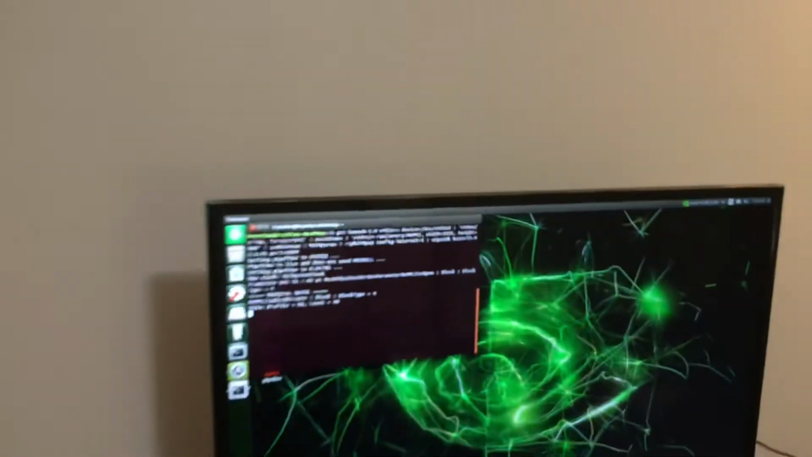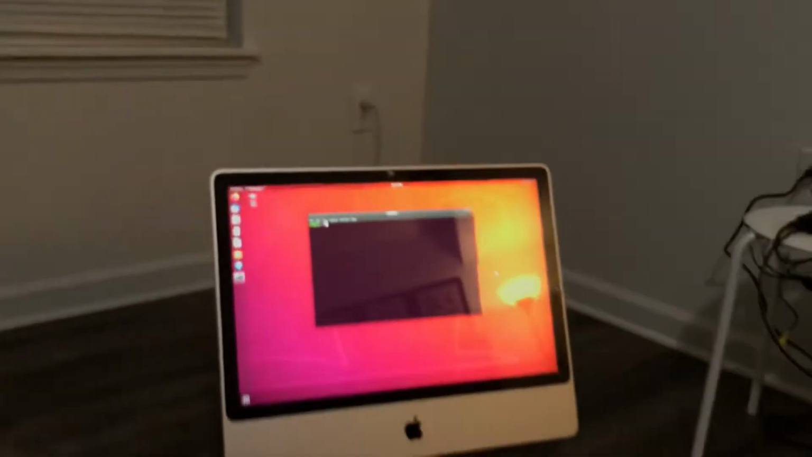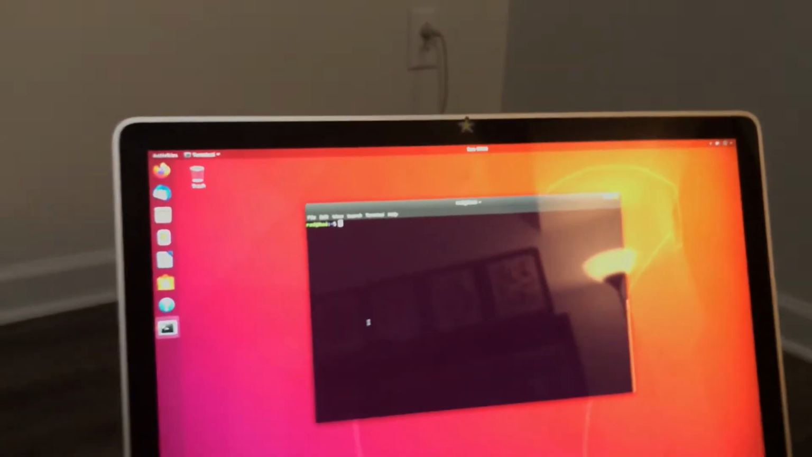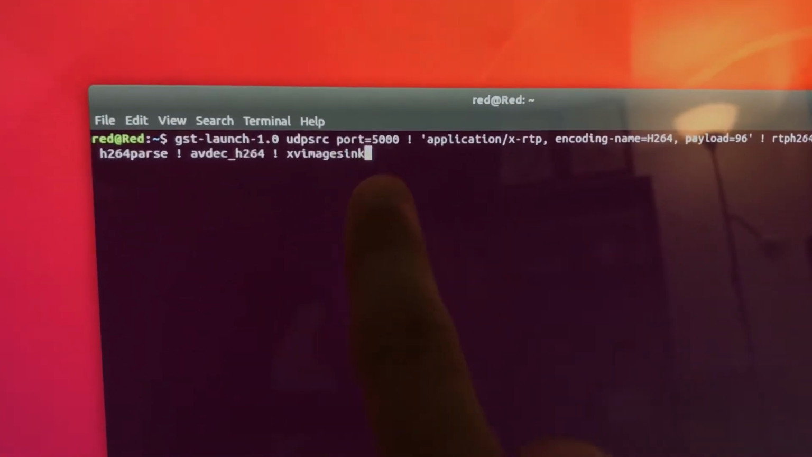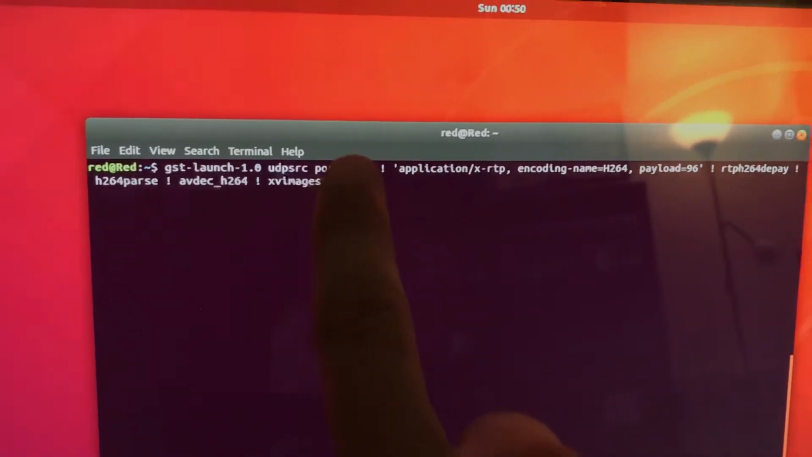Now that it is streaming, we're going to go to our second mouse and keyboard, on our host PC, and generate this line right here, which is once again GStreamer, UDP source, port 5000.